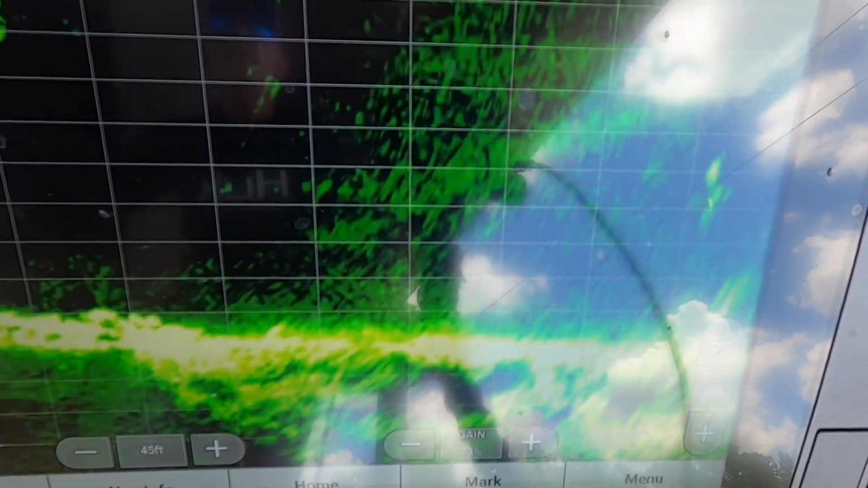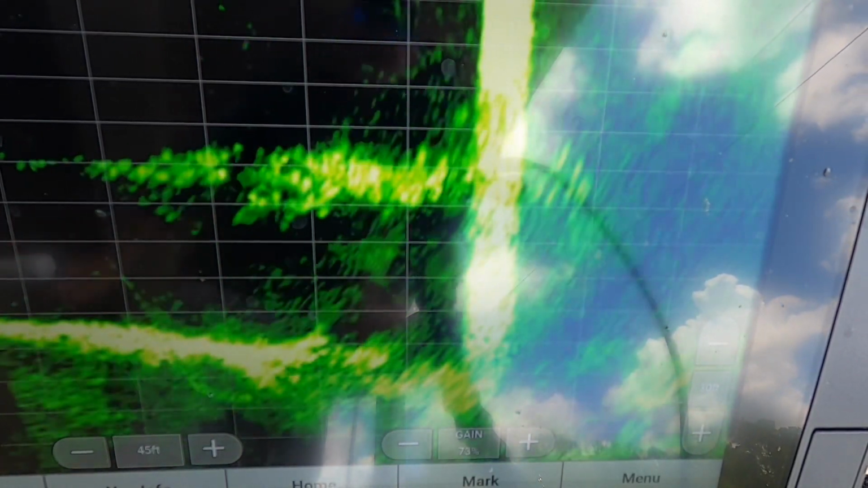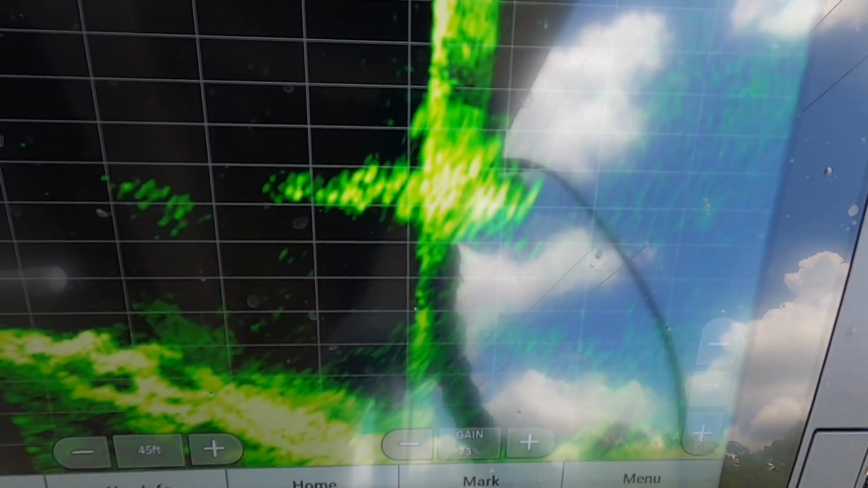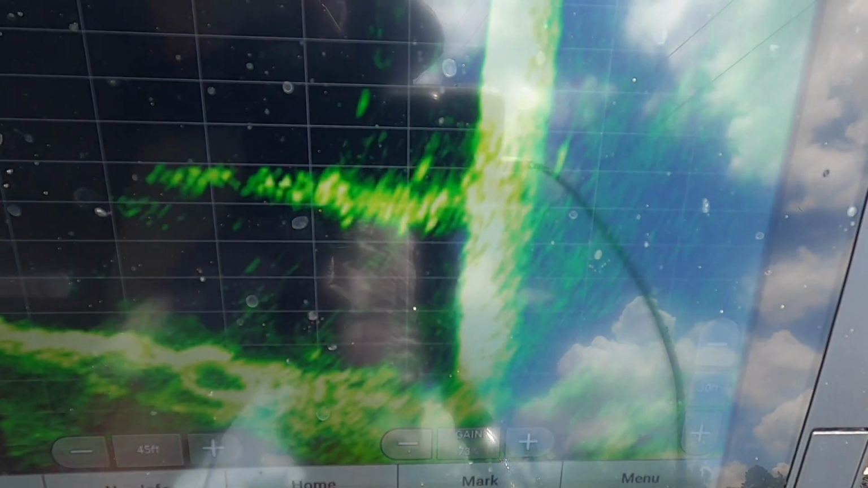Look at these fish. See that? All that is crappie. I've caught 3, 4. There he goes. There's another one. Just bang, bang, bang. Again, they ain't got no size to them. They're fish.